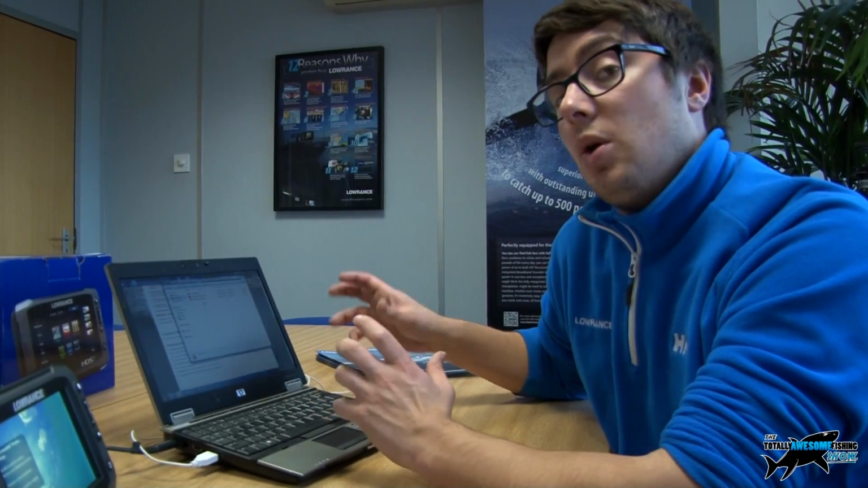So as long as you can still log into the account, you can still view all the data that you have recorded. All that you would need to do, if you decide after that 12 months, okay, I want to start recording new data and being able to download it to the plotter, is renew the 12-month subscription again. And I'd say it's roughly £70 for that subscription.